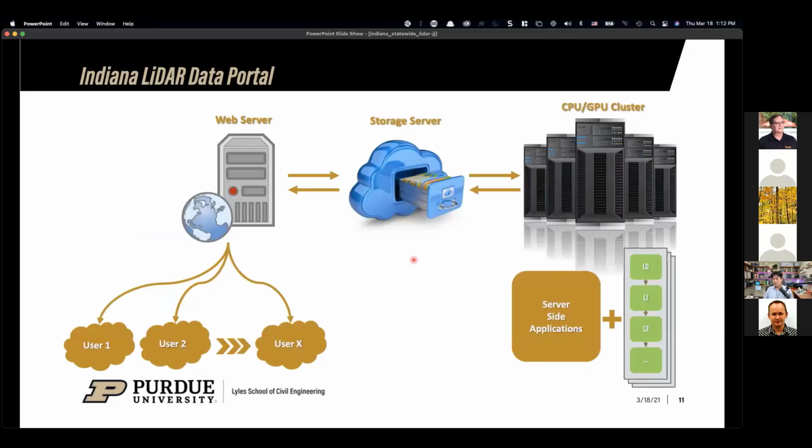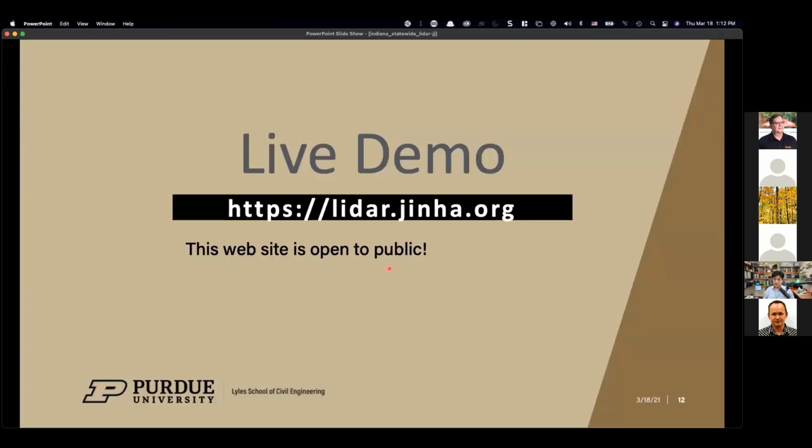And now, how are we going to host this kind of data set for the public? I don't want to be shipping out this data set to other people by mail because it takes time, and sometimes it can be damaged during the shipping process. So what my research group ended up doing is developing a website where you can have access to all those data sets and the additional data products that have been generated. So now I'm going to visit this website, whose URL is lidar.jinha.org, and this is open to the public, so anybody should have access to it.